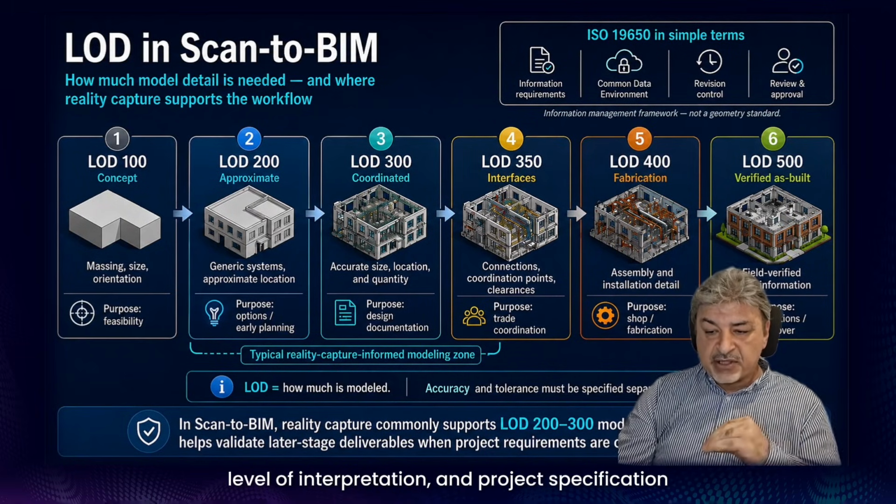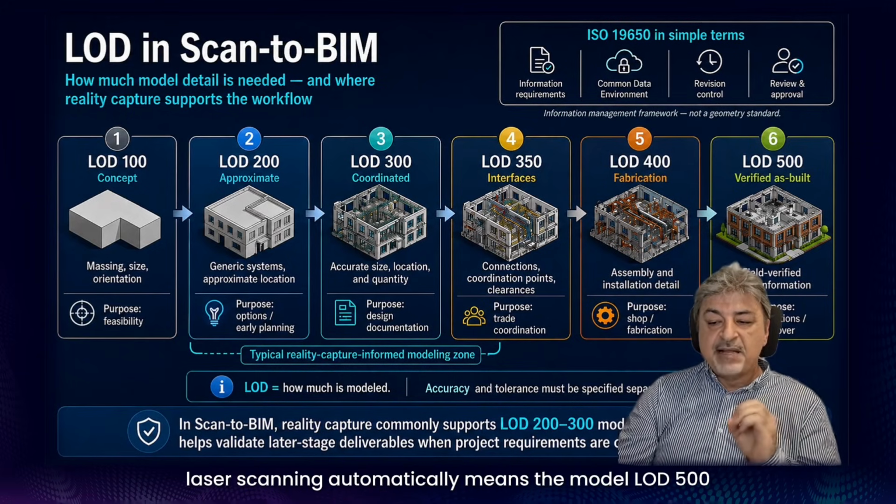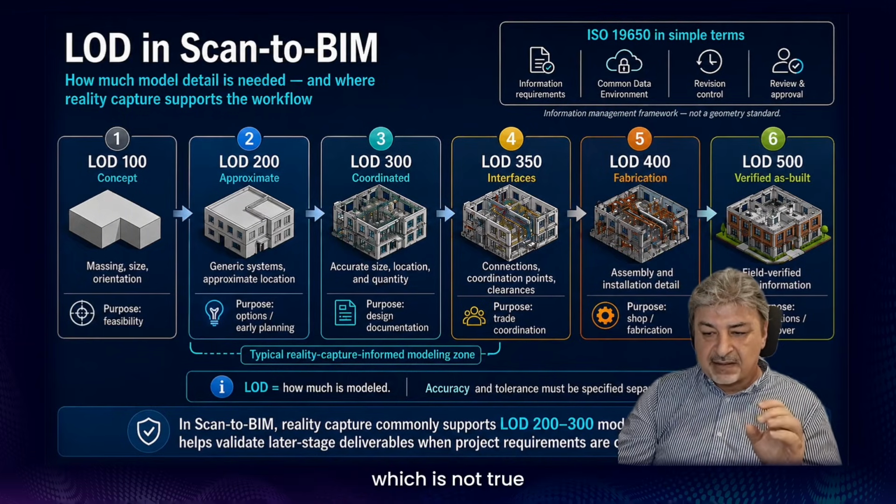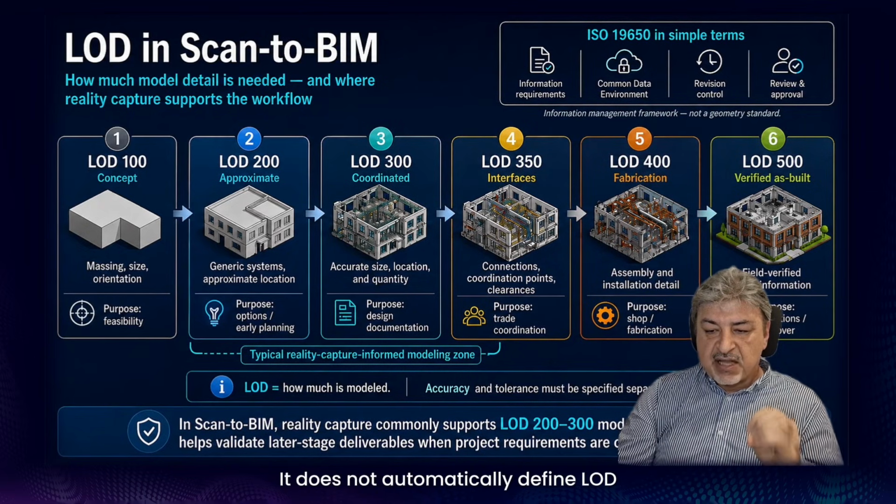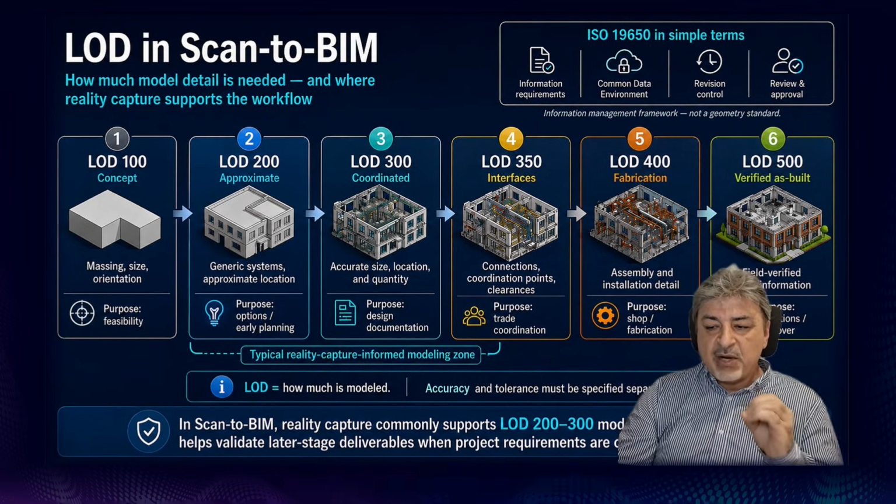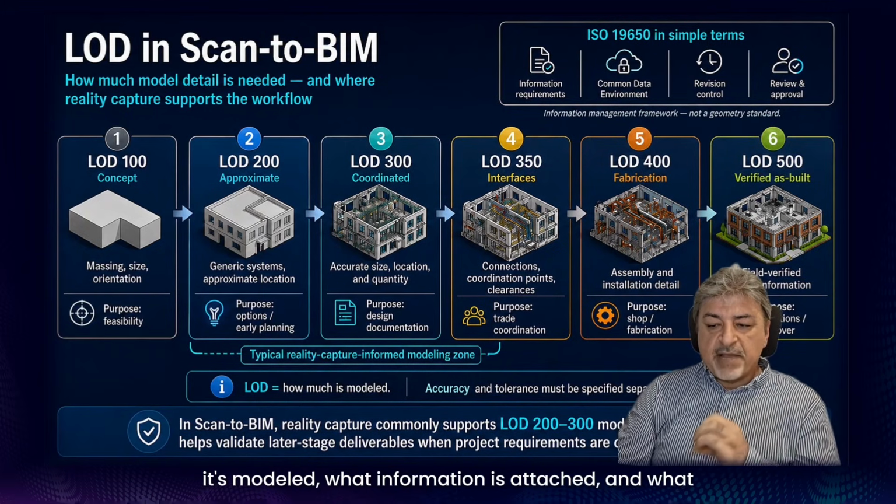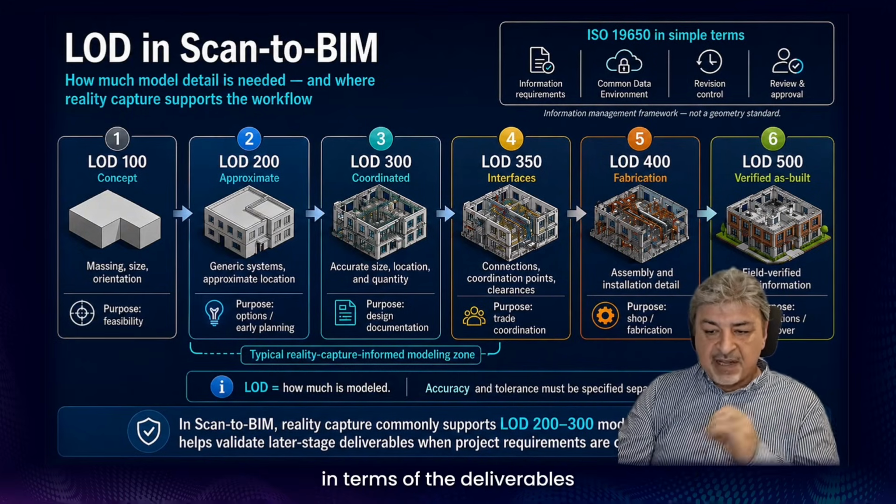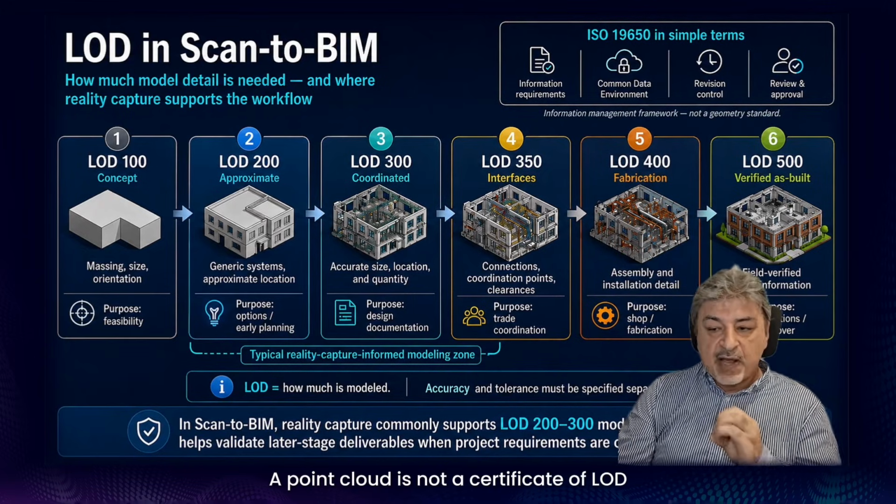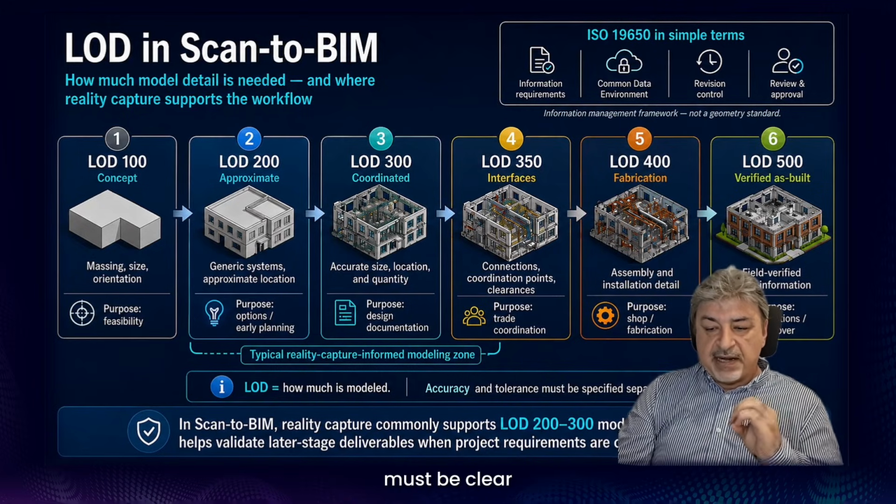A common misconception here is that using laser scanning automatically means the model is LOD 500, which is not true. Reality capture provides evidence. It does not automatically define the LOD. LOD depends on what is modeled and how it is modeled, what information is attached, what tolerances are required, and what the client has specified in terms of the deliverables. A point cloud is not a certificate of LOD when the modeling scope and information requirements are unclear.